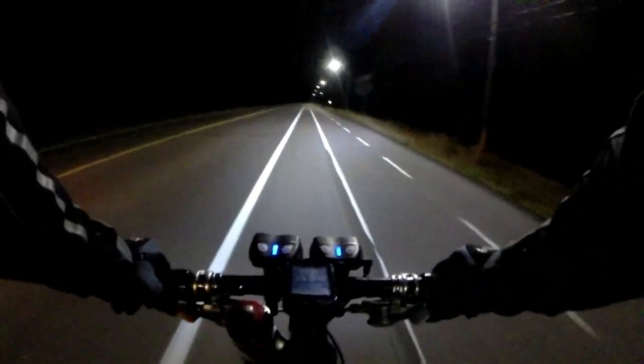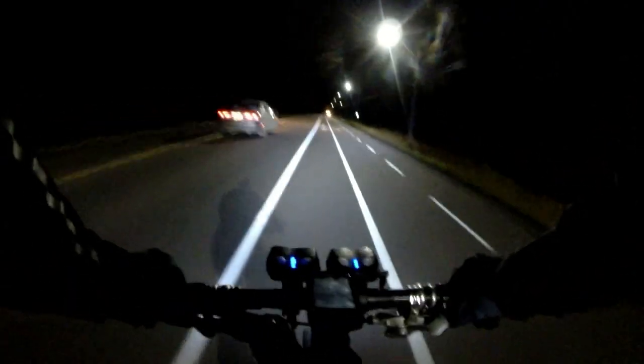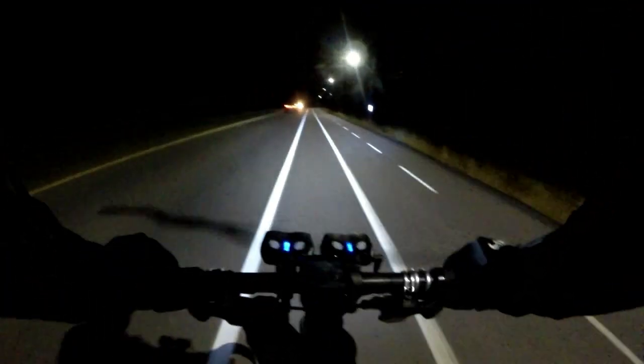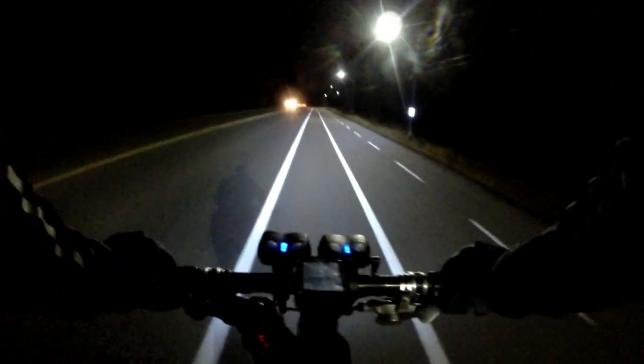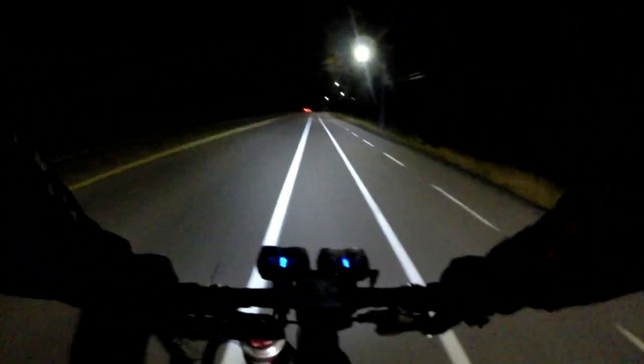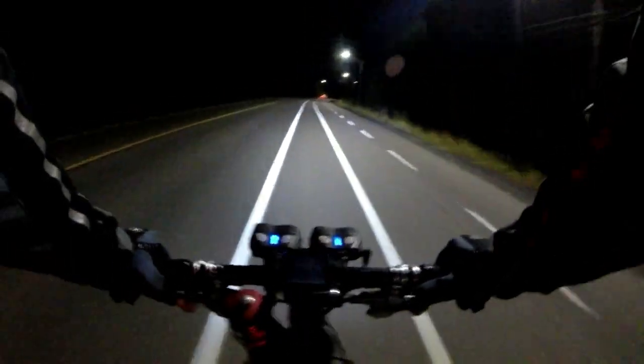The only issue is they're more like a commuting tire, so they have puncture protection. The casing isn't very supple, and when I have them at high pressure, they ride pretty harsh.